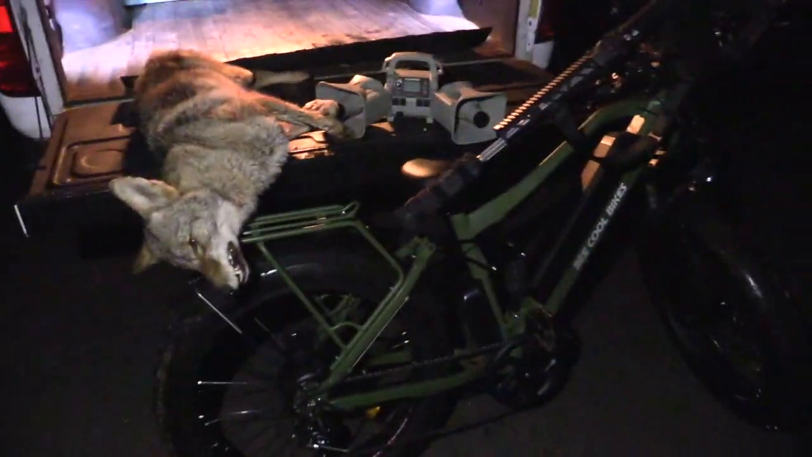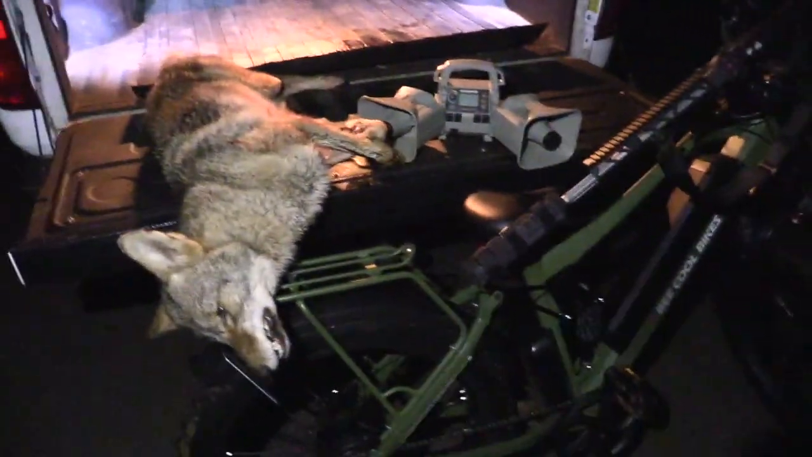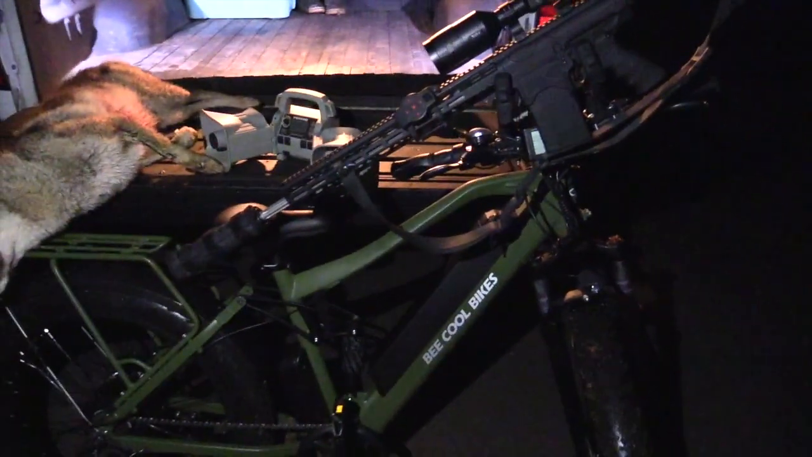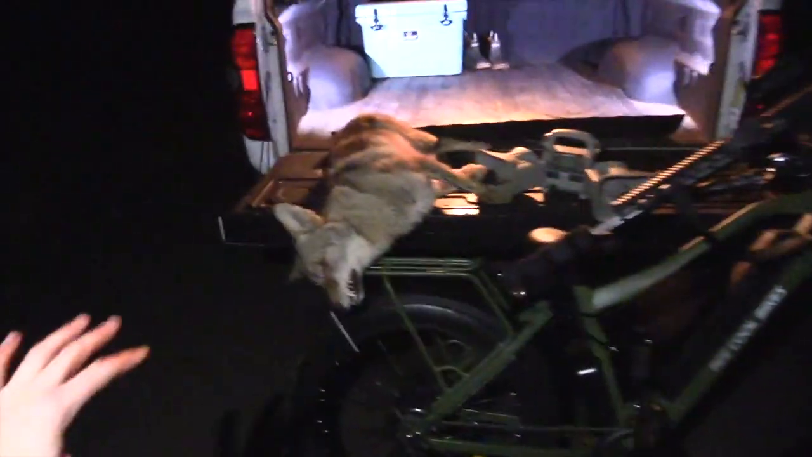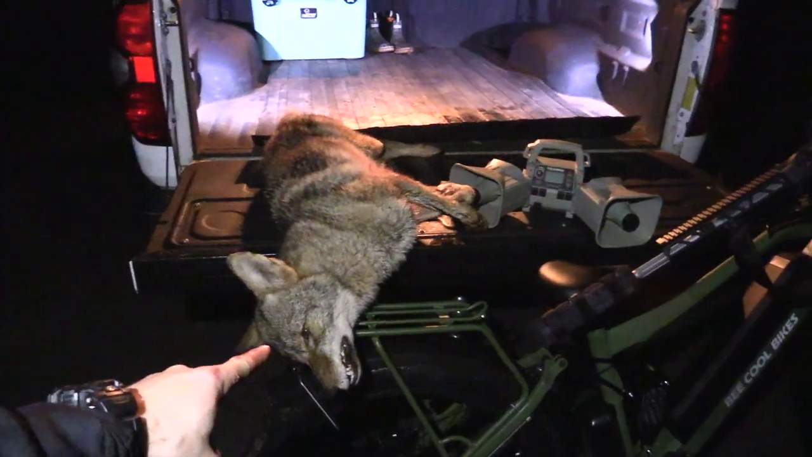There we go. That's a little bit better for y'all. We are gonna call it a night, fellas. We're just not hearing dogs. I don't have a good feeling about this front that's pushing in. So I feel mighty lucky that we were able to get this one coyote down. Got the Fox Pro X-Wave there. Got the Be Cool bike.